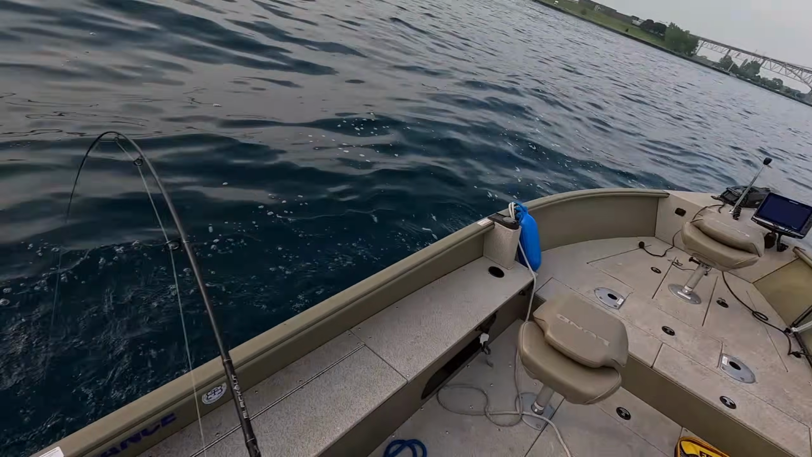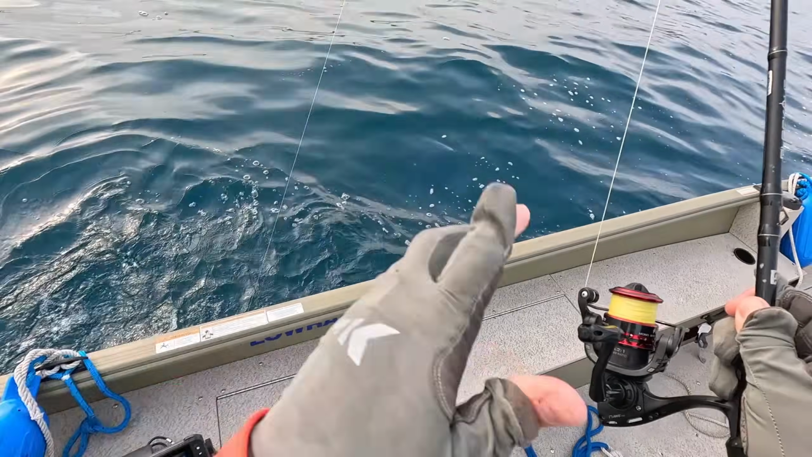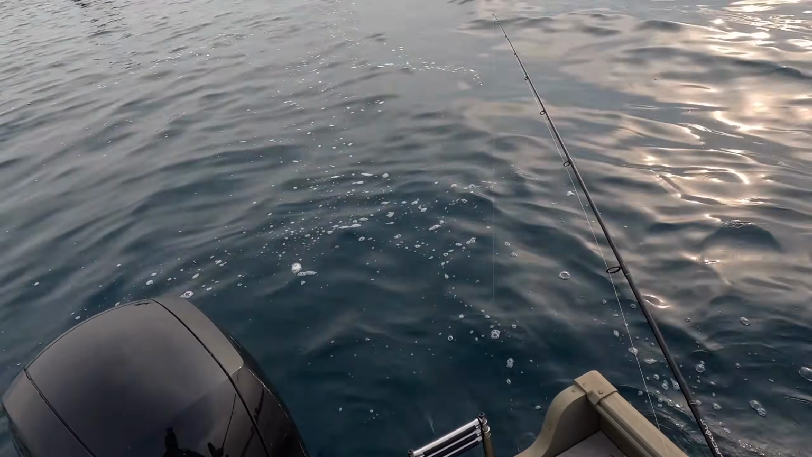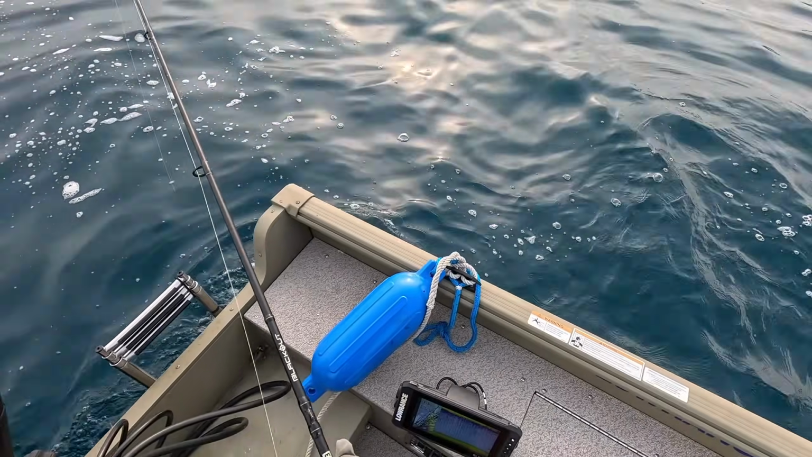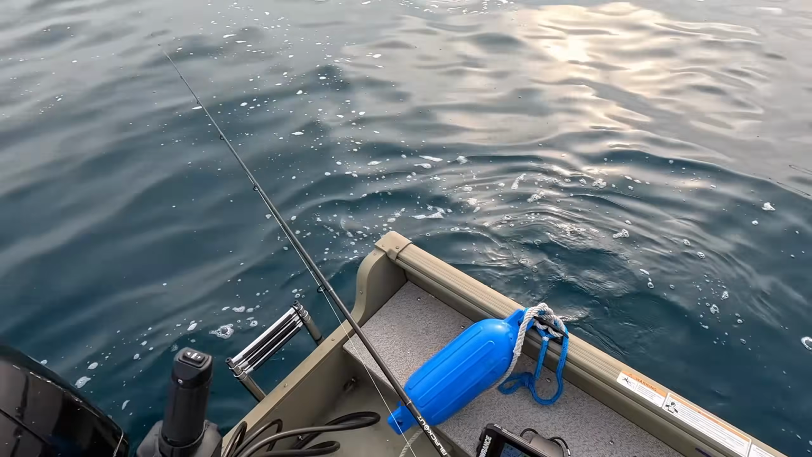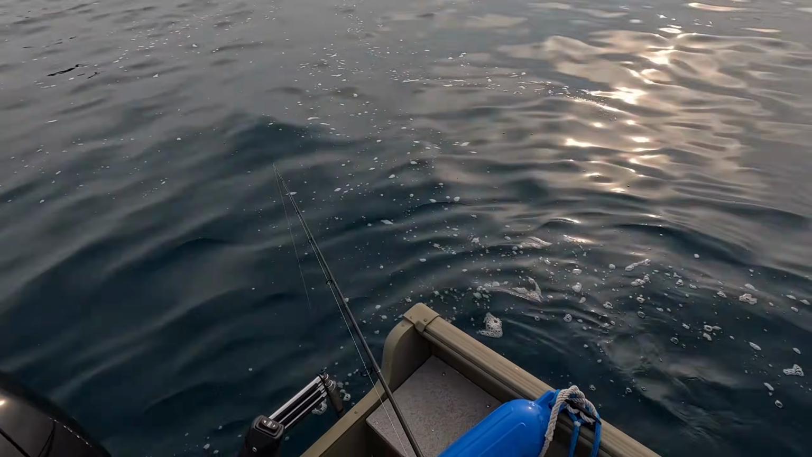GoPro capture. Oh, darn it. Just lost one here. Okay, well, we've got onto some active fish, which is nice.